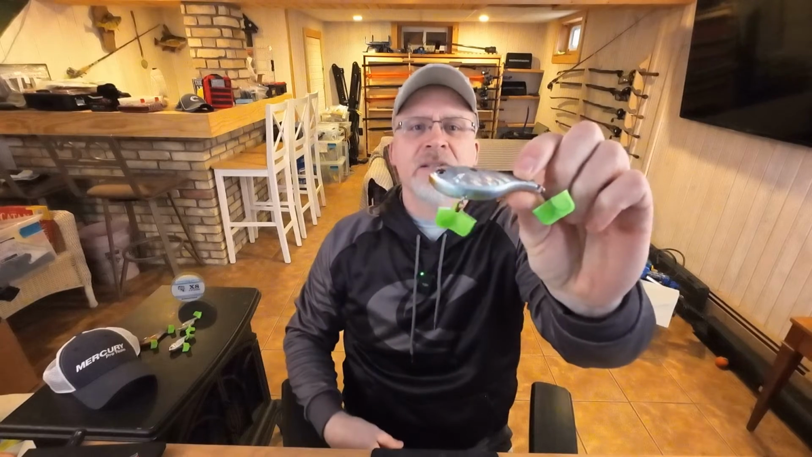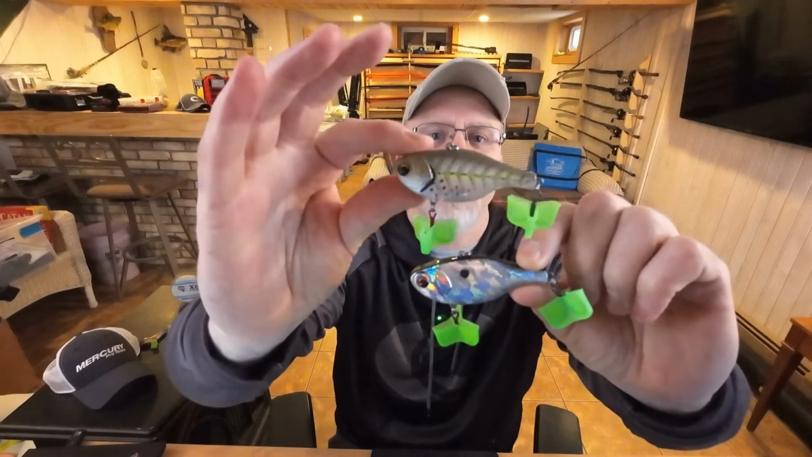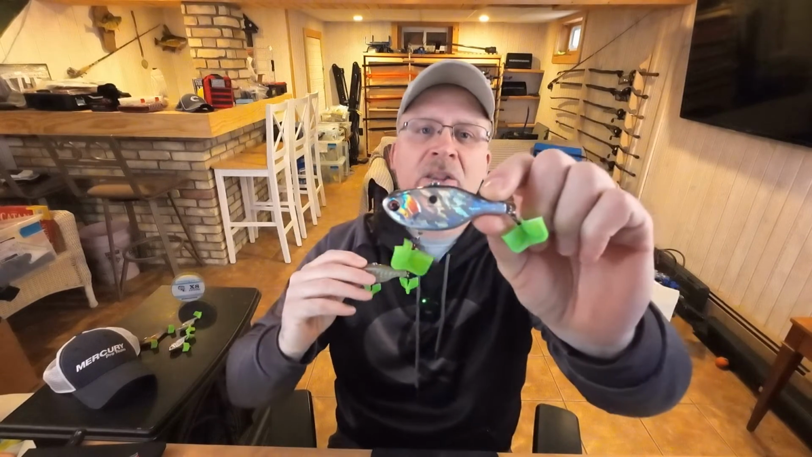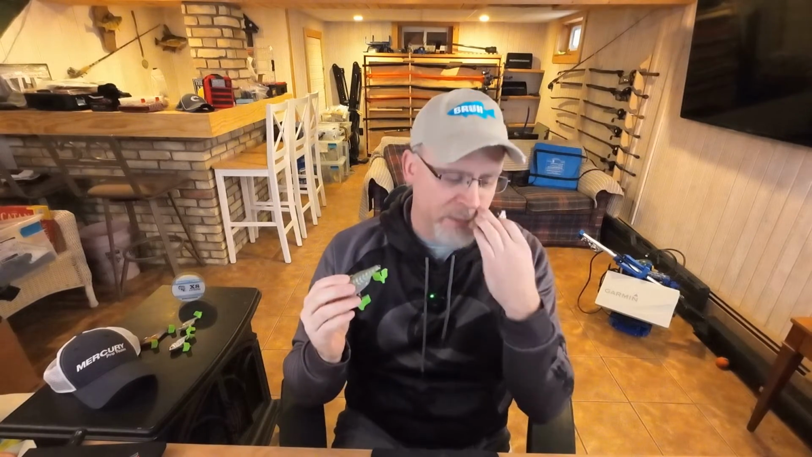And it comes in some nice colors. I've got a bait fish color, and then what I like is a bluegill color here, because if I'm around beds, I like the bluegill. Otherwise, if I'm over grass or whatever, bluegill or bait fish, whichever they prefer. They've got some other colors as well, but check them out.